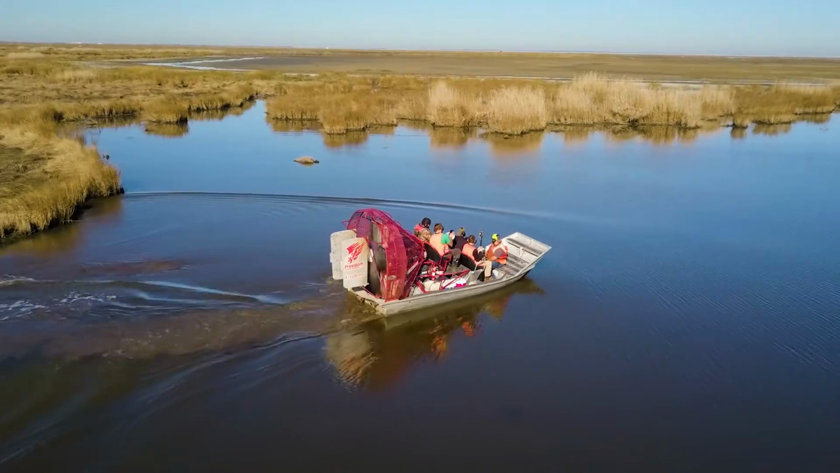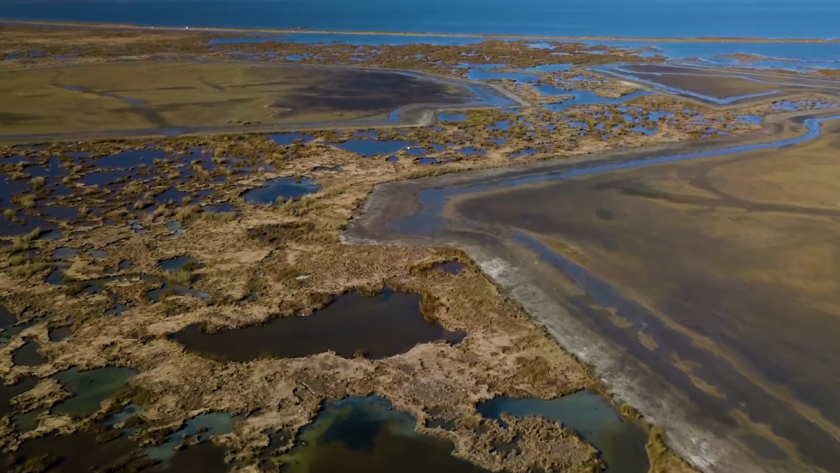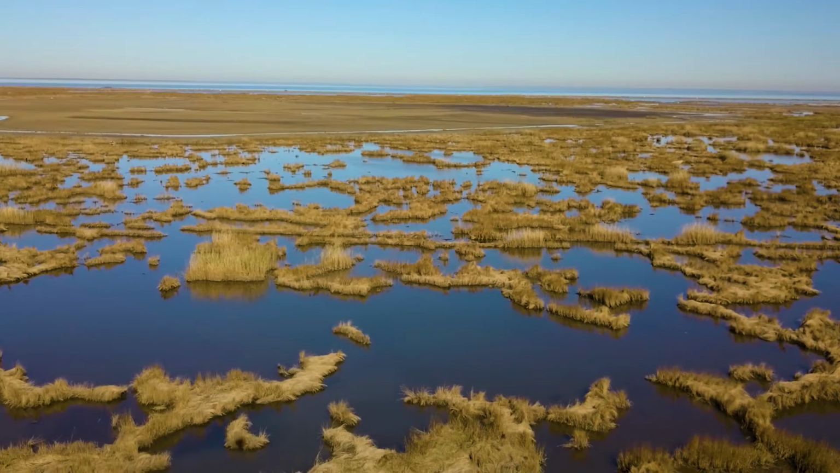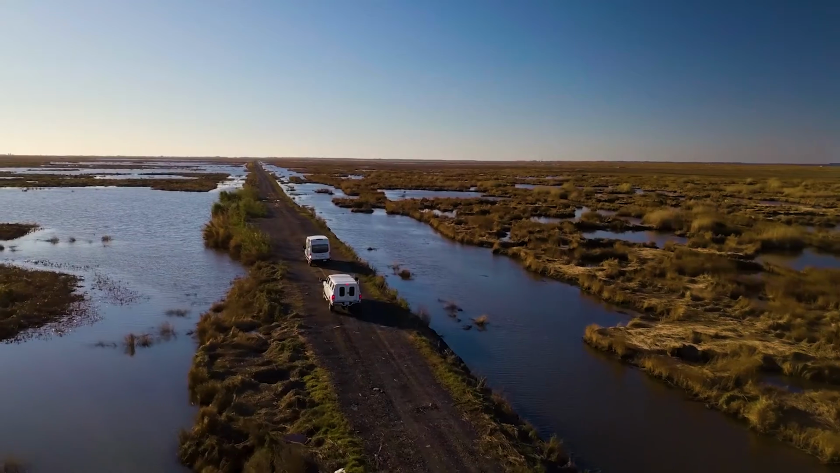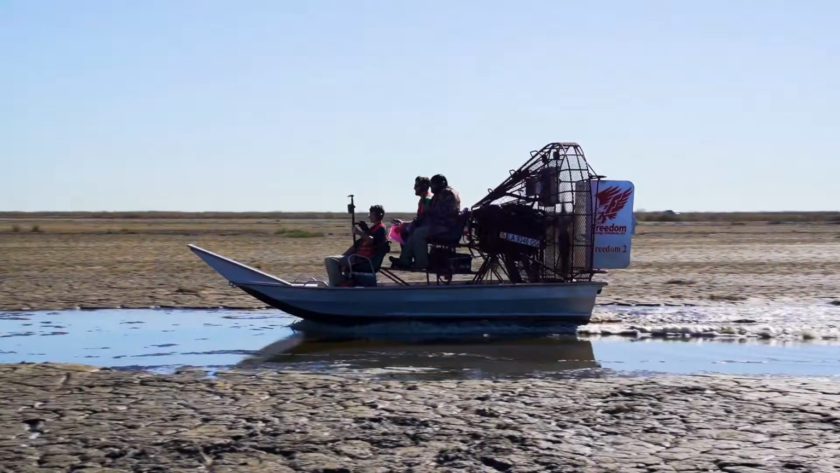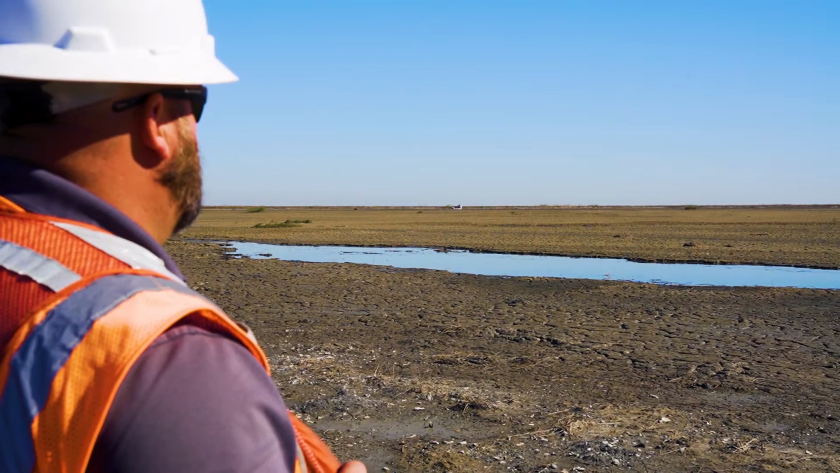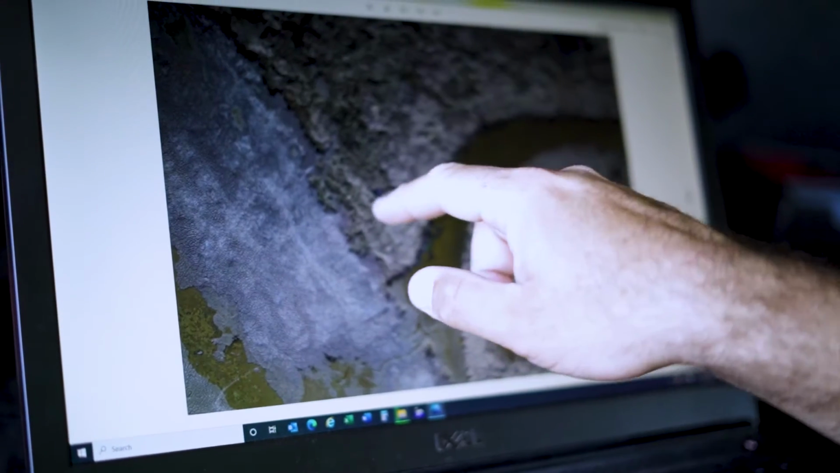Limited access, wetlands in every direction, and 200 acres of newly created marsh to be surveyed. This is a perfect job for drone LiDAR. The wetlands of Southern Louisiana suffer some of the highest land loss rates in the world. Actions are underway to prevent further erosion and to restore the marsh, but progress needs to be monitored and measured.